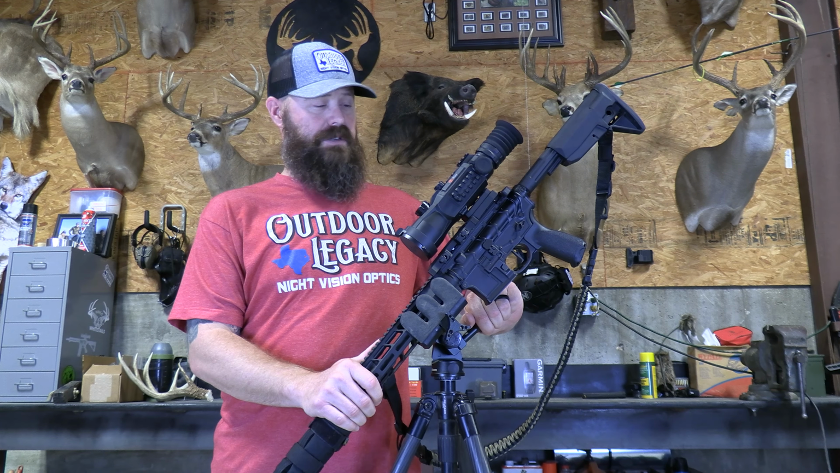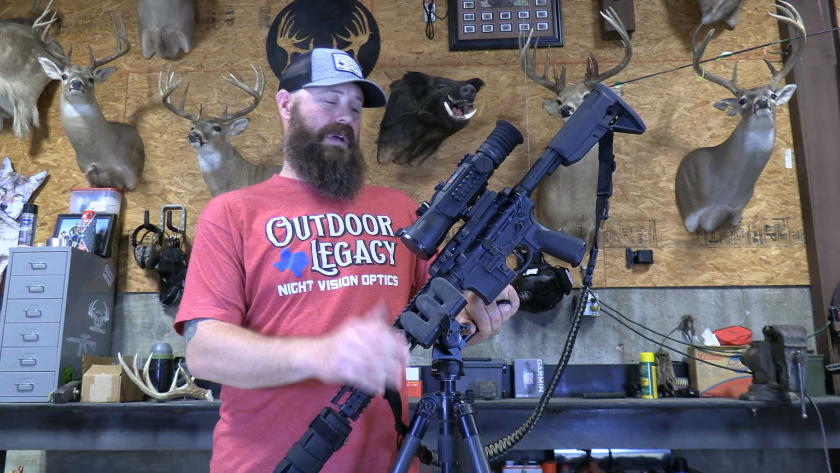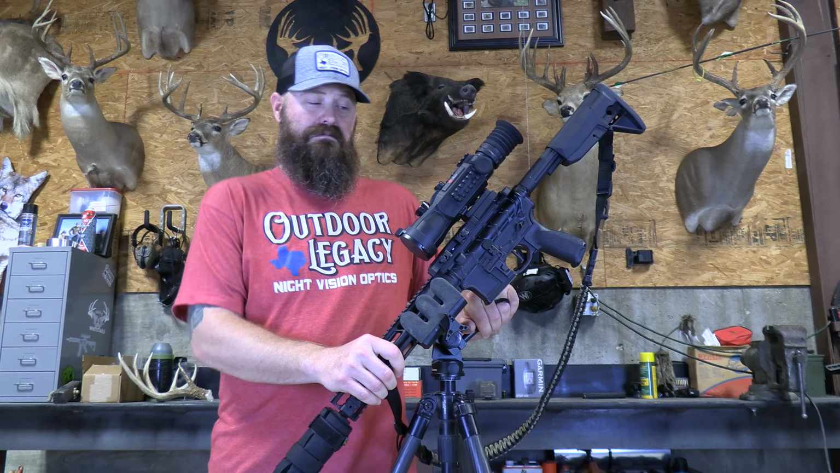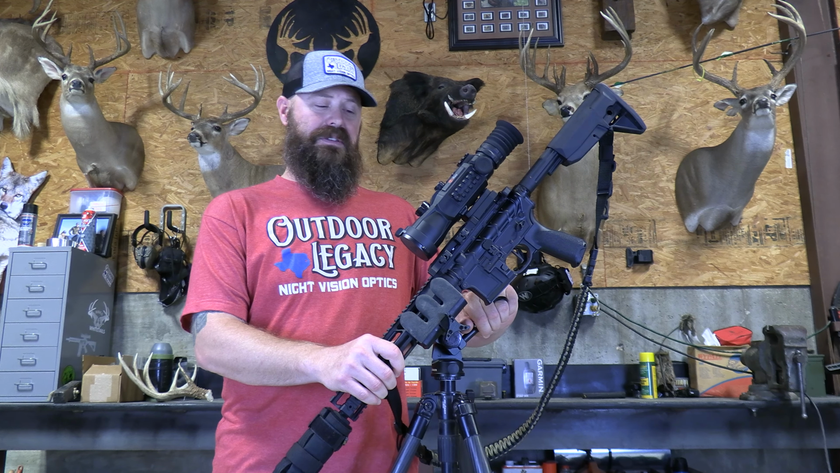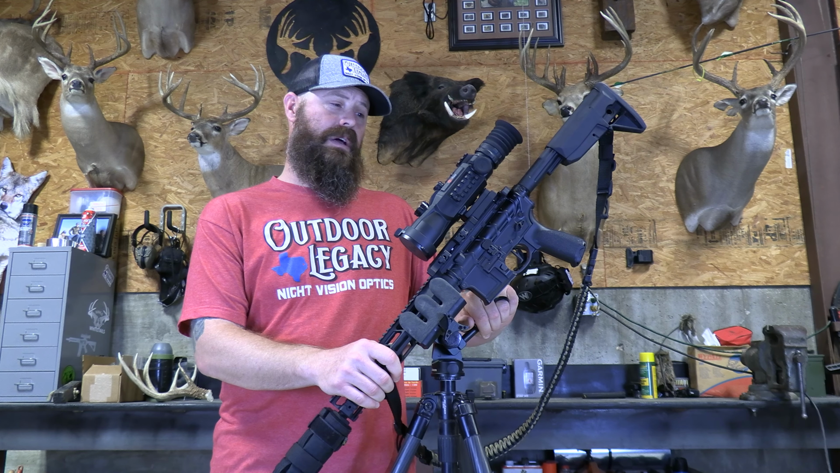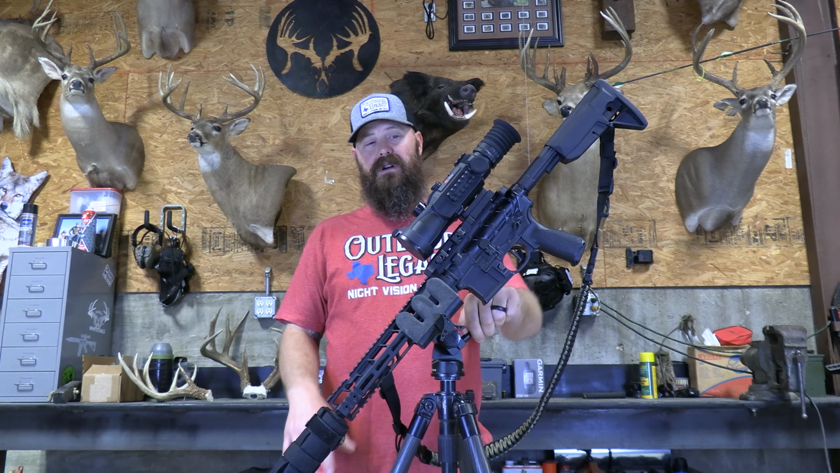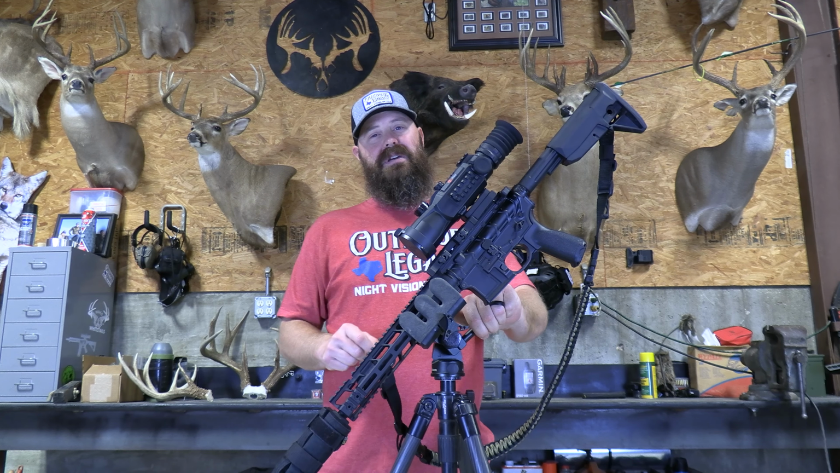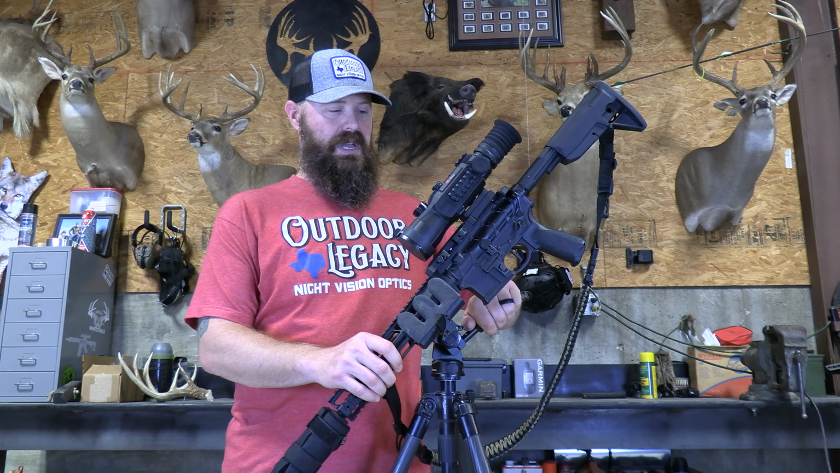Hog hunters, guys, you can use it too. I predominantly hunt hogs, and I've used this on a lot of hogs. I had no problem with it. 100-yard shots are very easy. So it fits both ways. If you're hunting in the woods, really close quarters, a lot of your stuff is under 100, it's not going to be the best scope for you. We have some other options, but you can make it work.